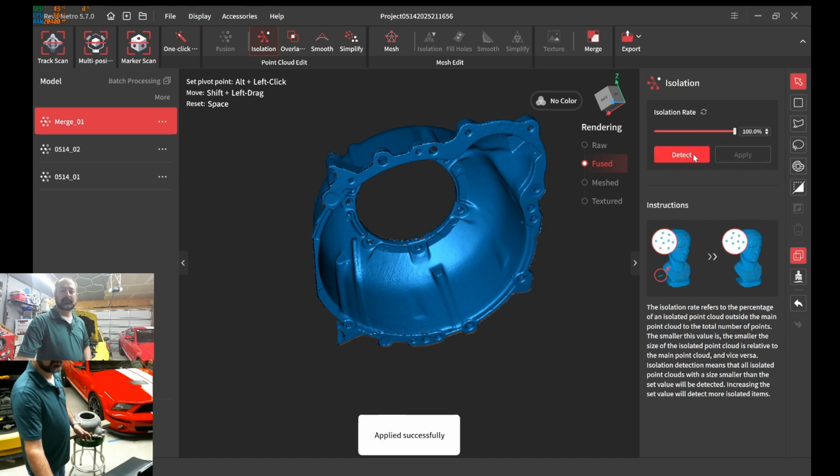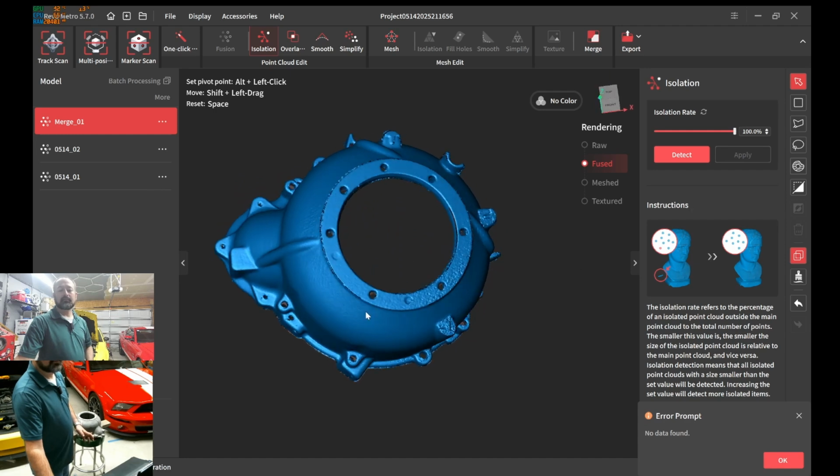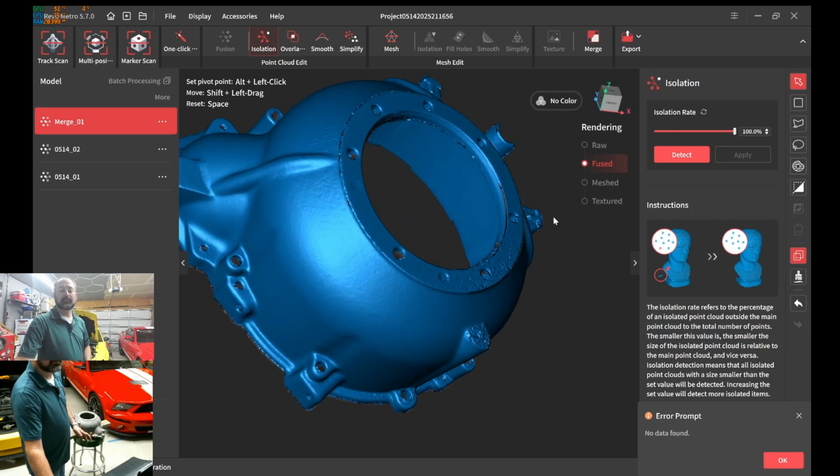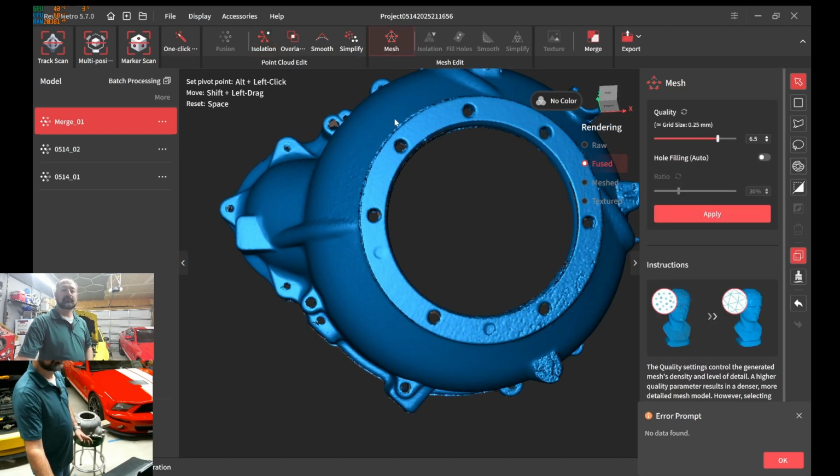Picked up some more noise. Yep, and like I said, I think we have a little bit of that table left, so we're good. We're going to detect that. Okay, cool. All right, so I think we're ready for meshing.